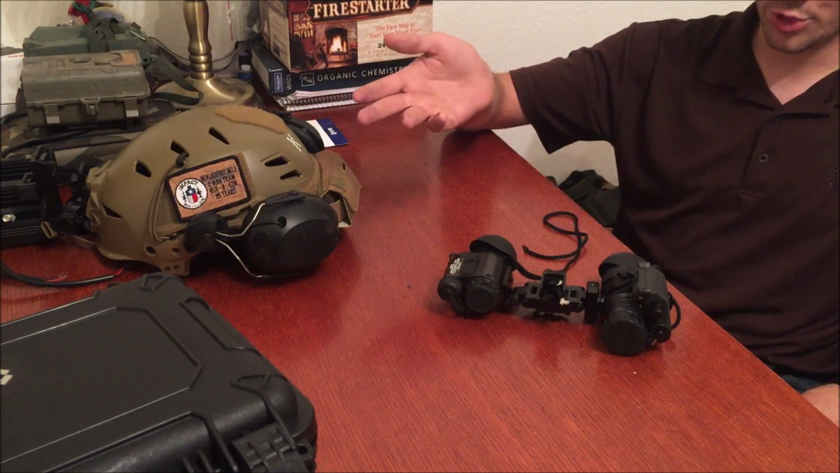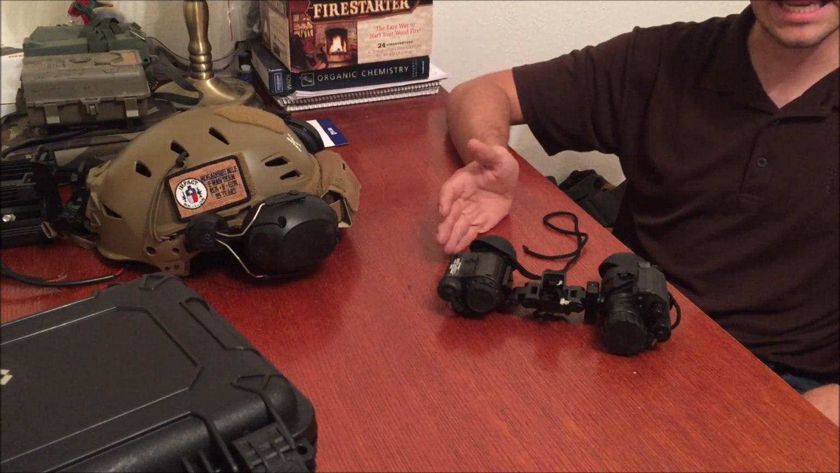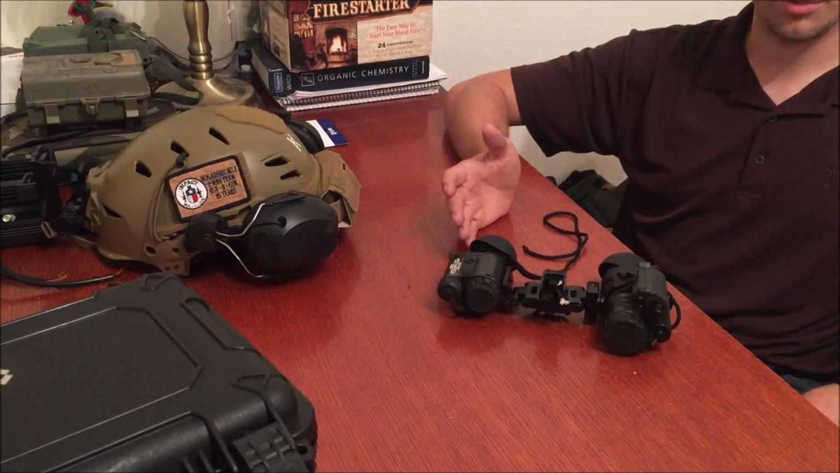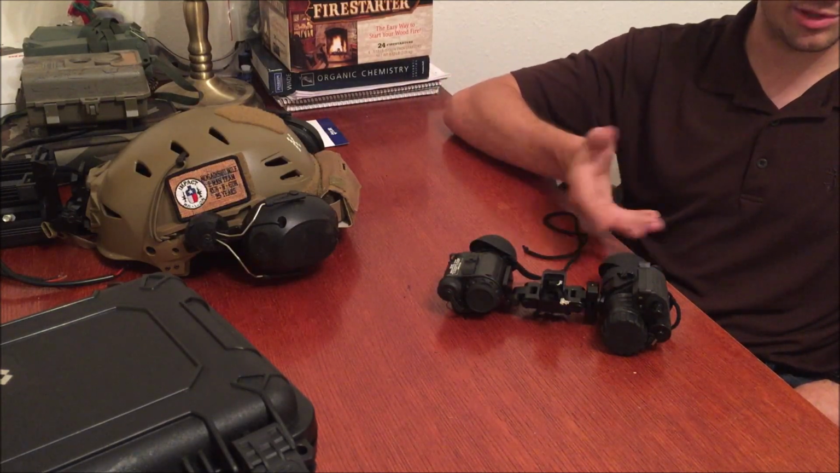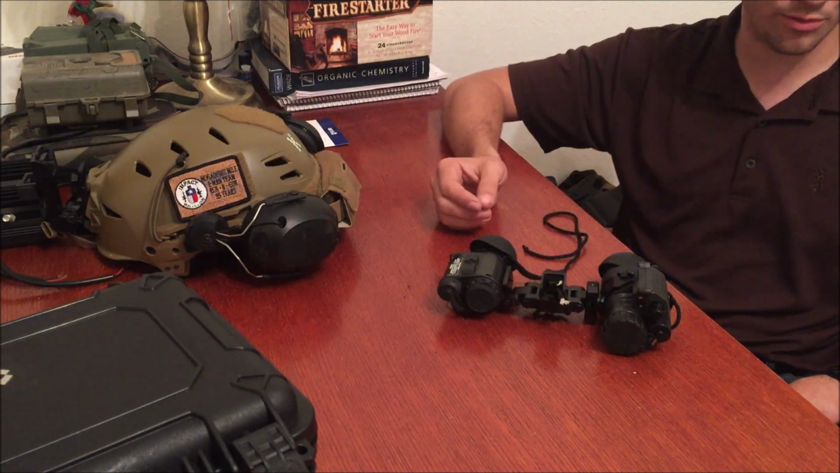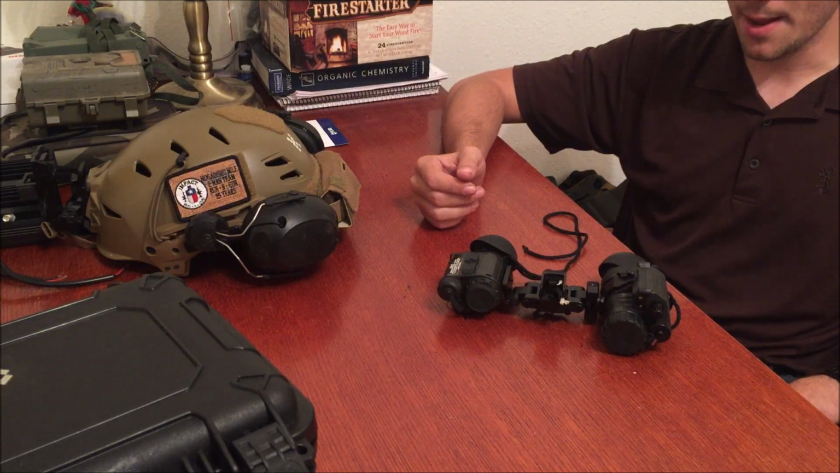I also have a set of rechargeables that I'm going to try out as well, but the battery life just isn't great. So you really need that separate bank if you're going to be doing anything for any extended amount of time. Compare that to the PVS-14, which has something ridiculous like 40 or 50 hours that it can run off good batteries for, and this is the guy you're going to be limited by.